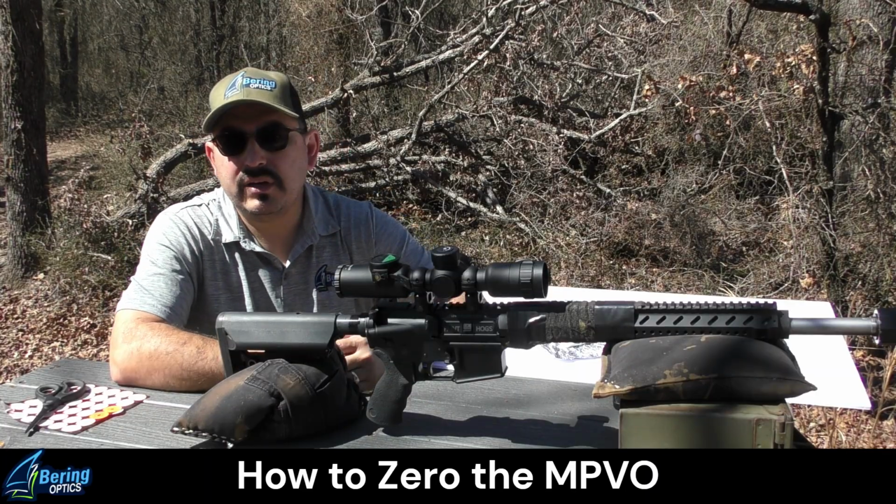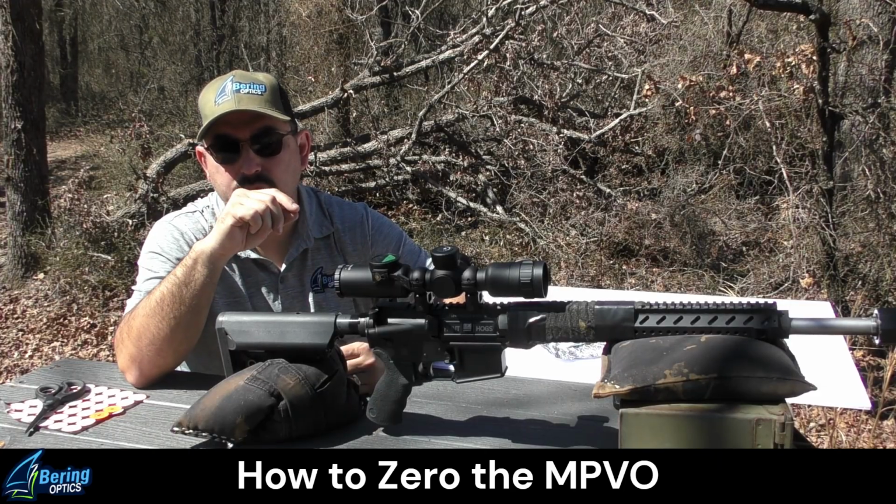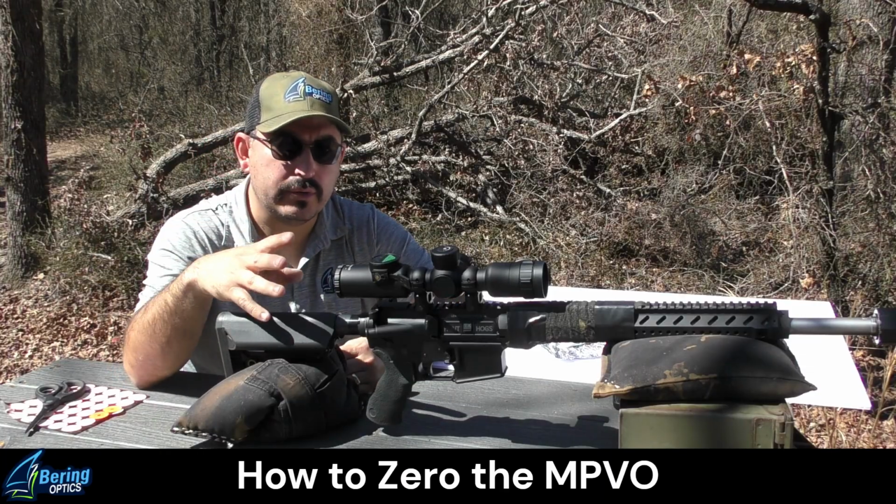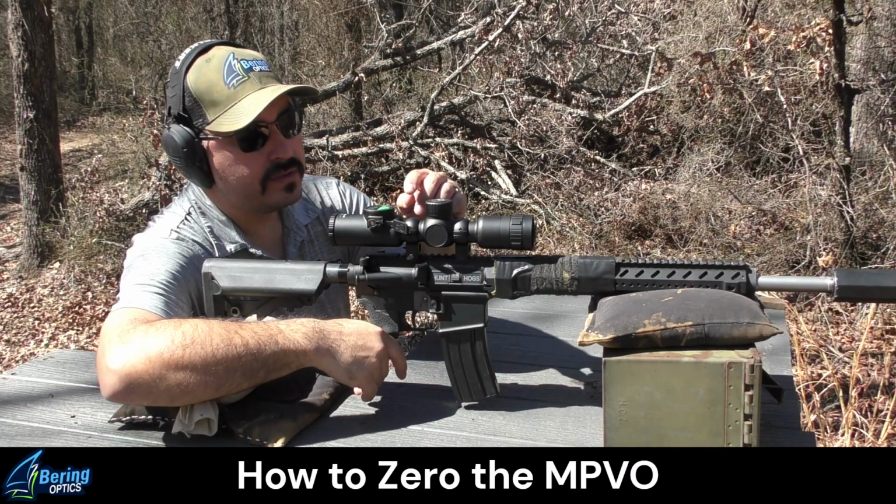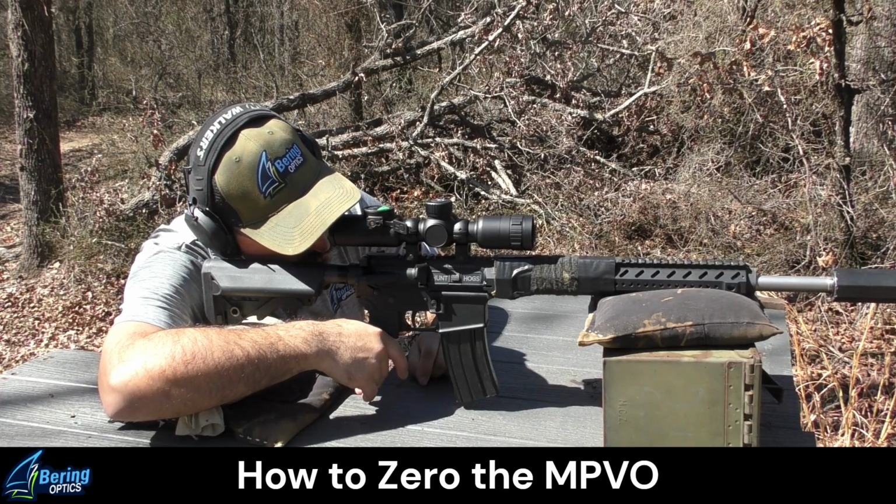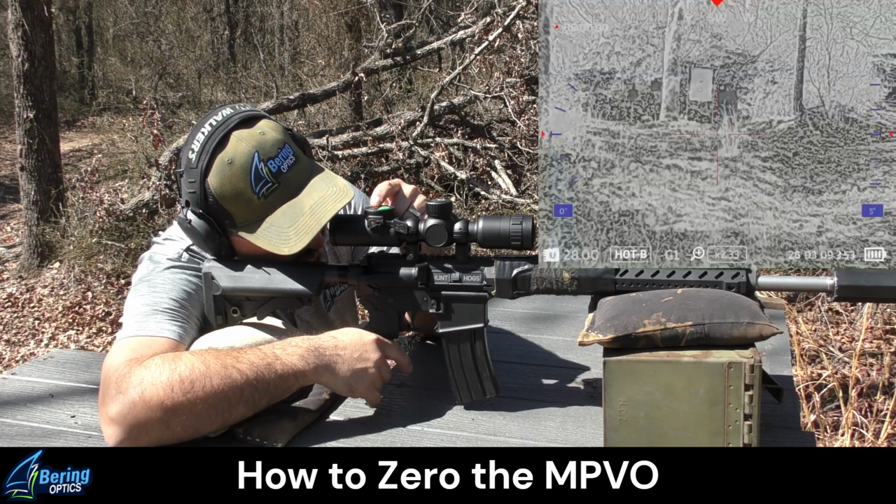So the MPVO does allow me to record menu and the features of how to operate while recording, which is a plus. I don't have to try to adapt the camera to the back. So I'll actually demonstrate for you how to zero this thermal optic. All right, first shot's Hogster MPVO, 50 yards, zeroing. I will go ahead and start recording.